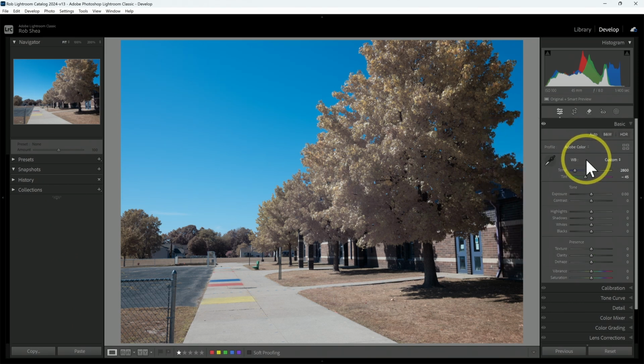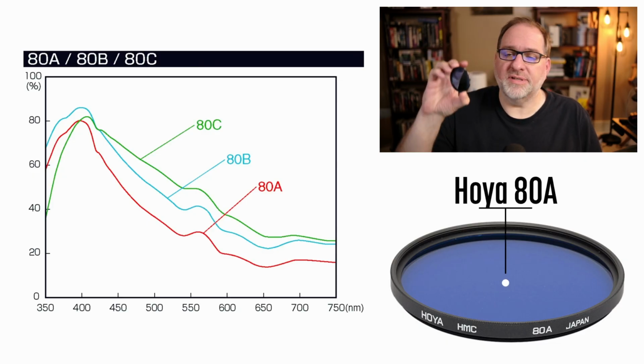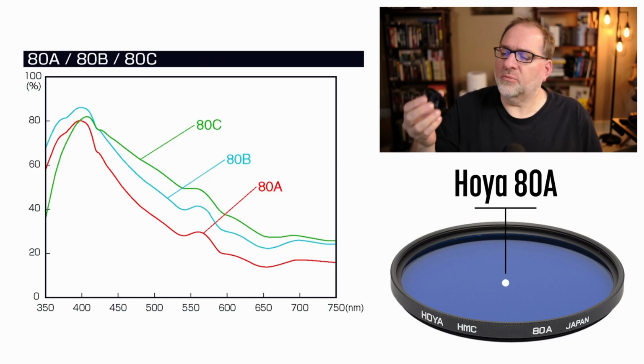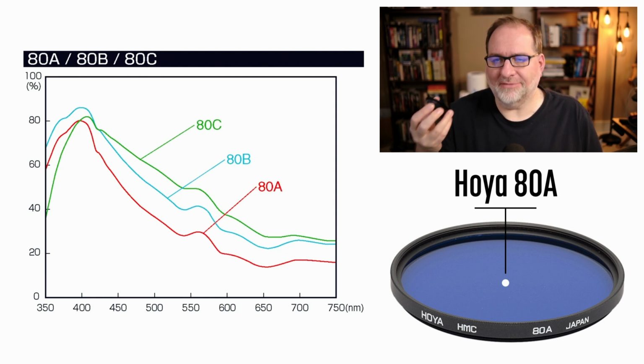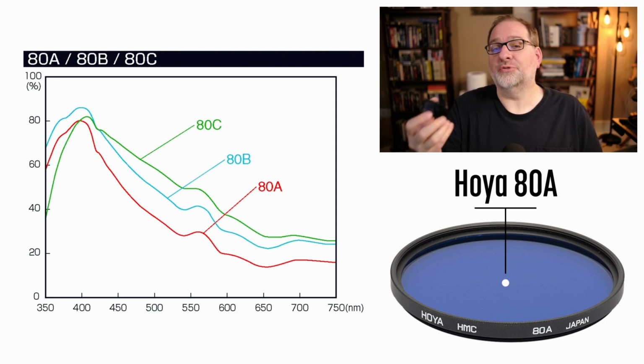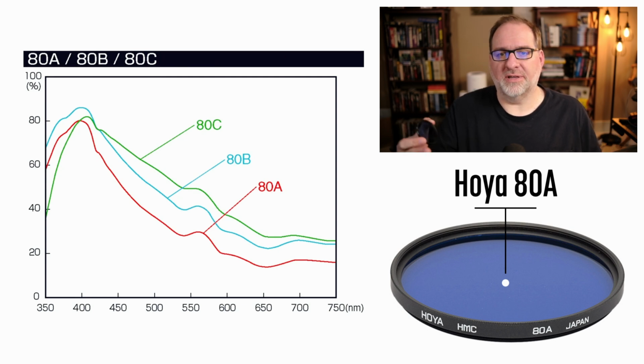The look of this image is rather bland. Full spectrum images in and of themselves tend not to be as exciting, but this is our starting point before we add additional filters. Let's start with the 80A filter. This is a Hoya 80A, and what this filter is designed to do is to convert a 3200 Kelvin light source into a 5500 Kelvin light source, which was useful for shooting with film because film, of course, is set to a specific color temperature. And so this could adjust between the color temperature of your light source and the color temperature of your film.